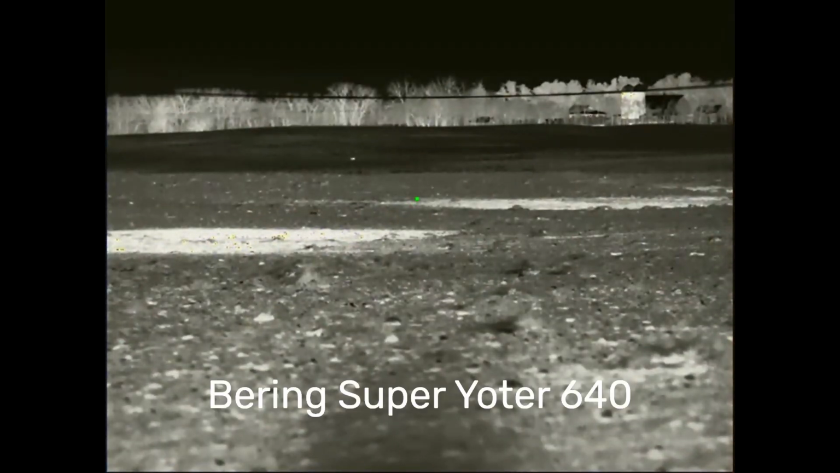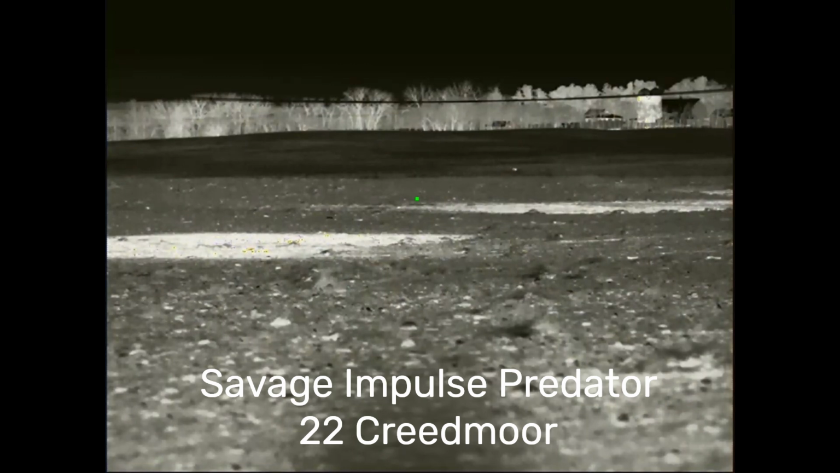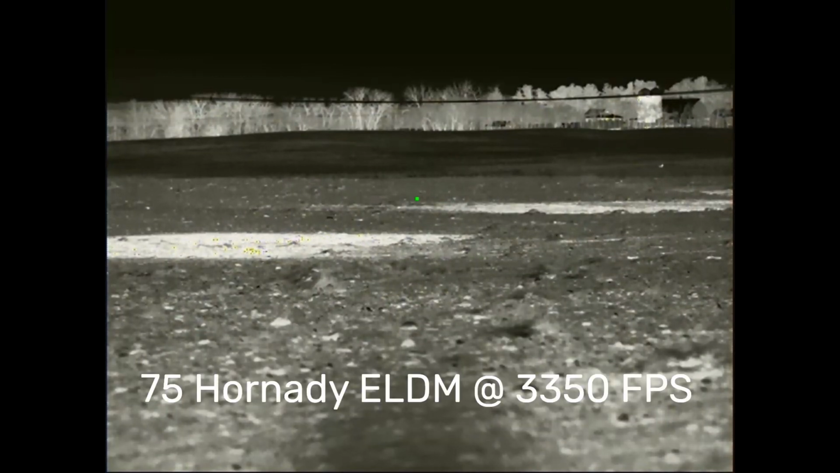So I'm out calling again. This is toward the end of March in South Dakota, and I let out some howls and got an answer right away. And then I followed up with what I would call answer howls, more high-pitched, sort of aggressive howl. And I could see this one coming from way out there.